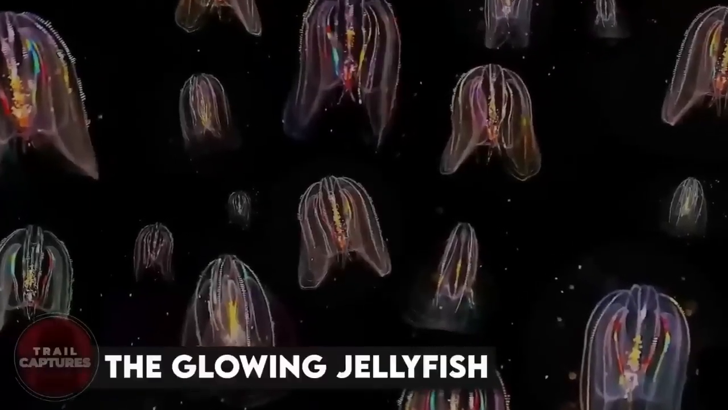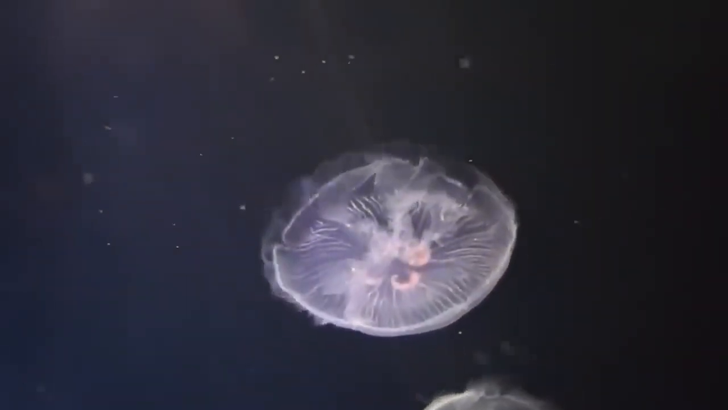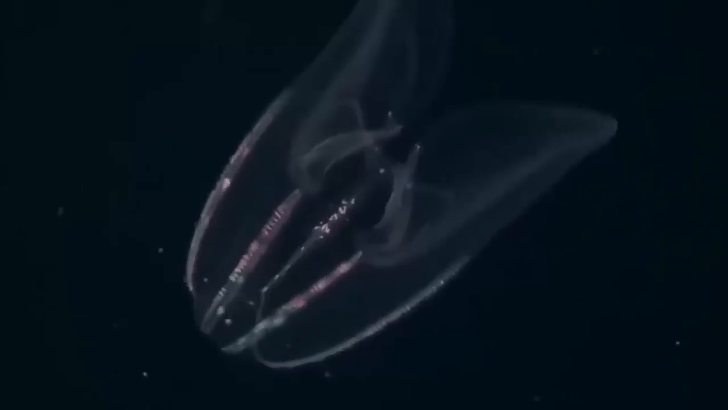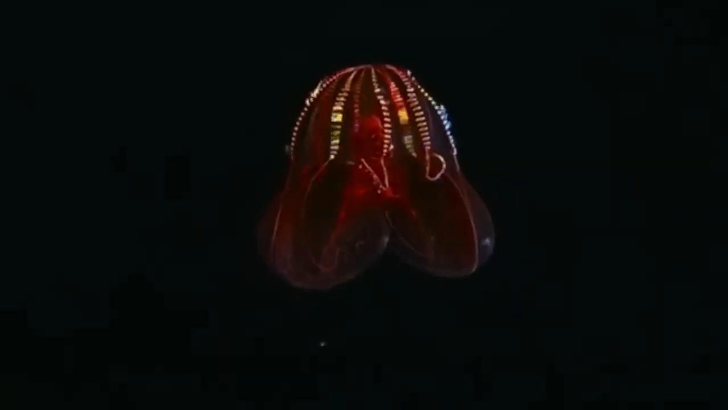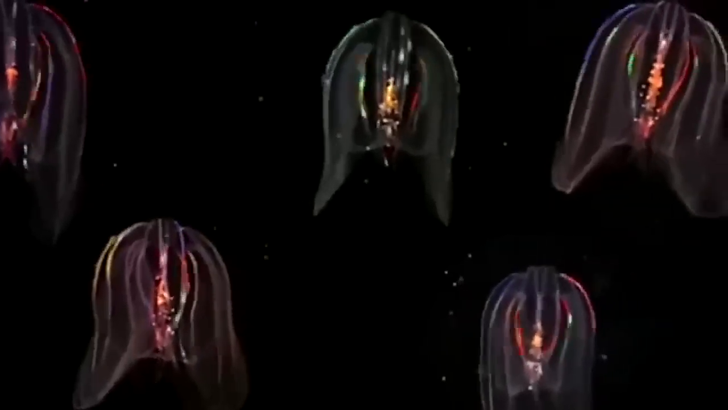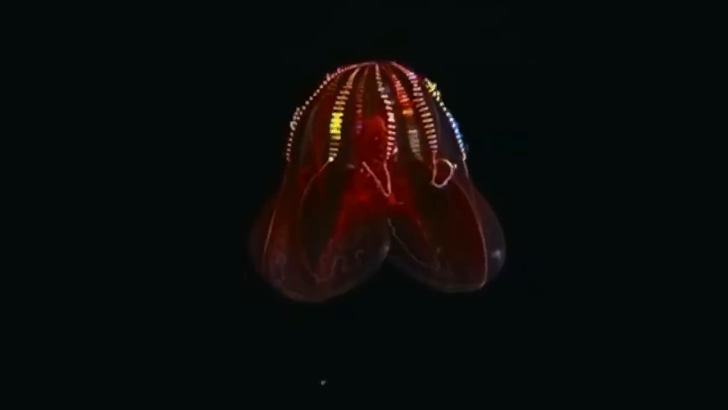The glowing jellyfish. Have you seen the latest video from the deep under the sea? It's mind-blowing. It features a species of comb jelly that appears to be glowing with multiple colored lights. The video captures a rainbow light show that's simply mesmerizing. But how is this even possible, you ask? Well, it turns out that the comb jelly uses its cilia, the tiny hair-like structures on its body, to create this magical display. As the cilia move, they scatter light in different directions, creating a stunning display of colors.